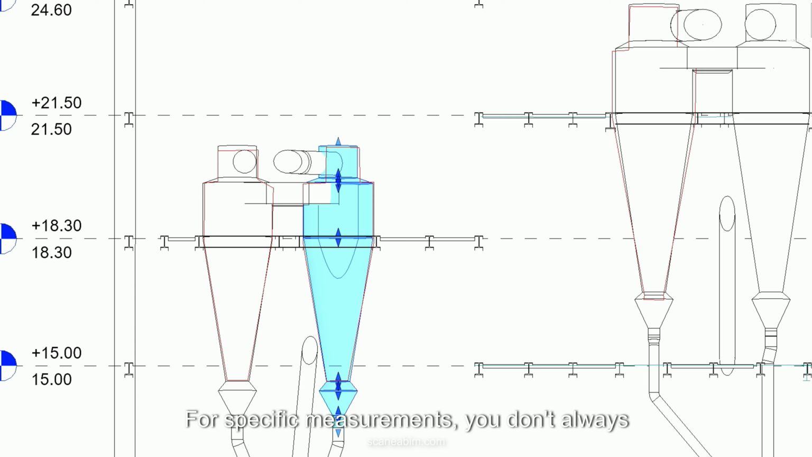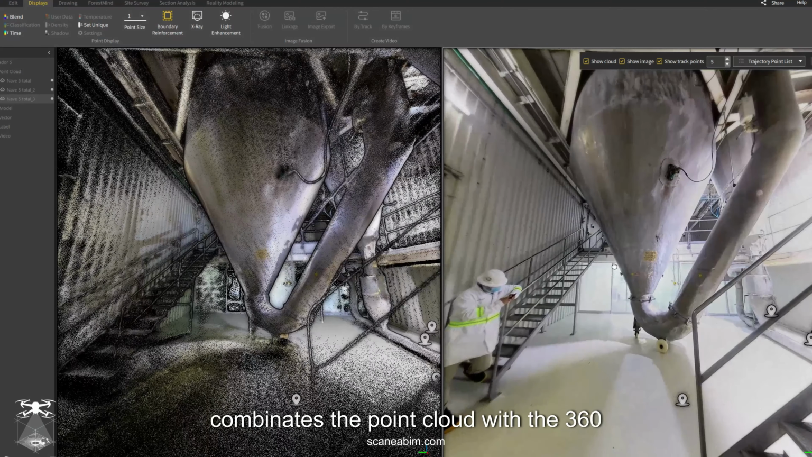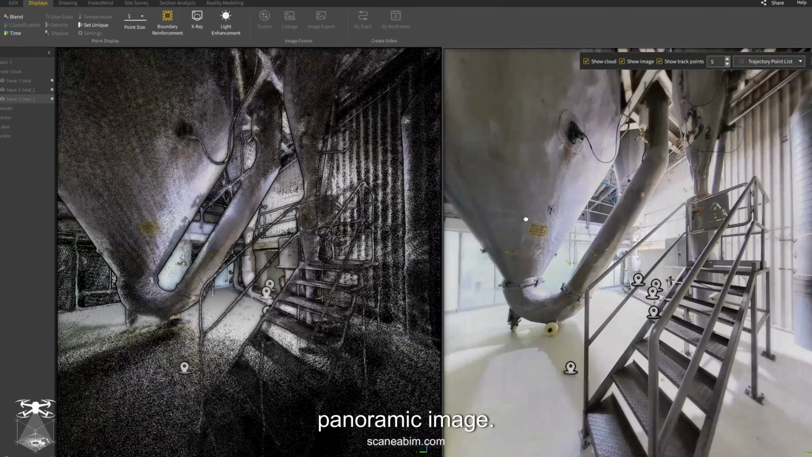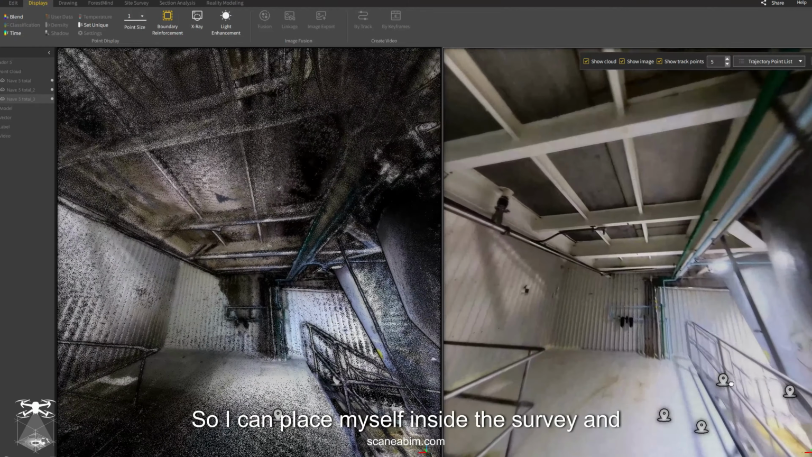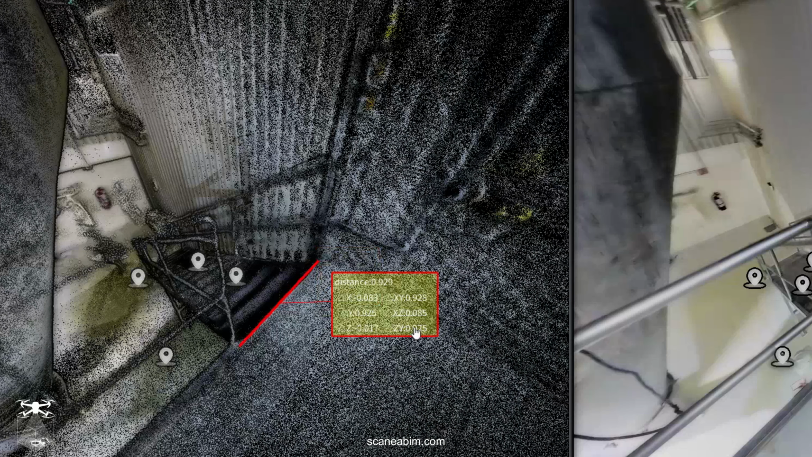For specific measurements, you don't always need to model first. The software has a fusion view that combines the point cloud with a 360 panoramic image, so I can place myself inside the survey and pull exact measurements right from there.